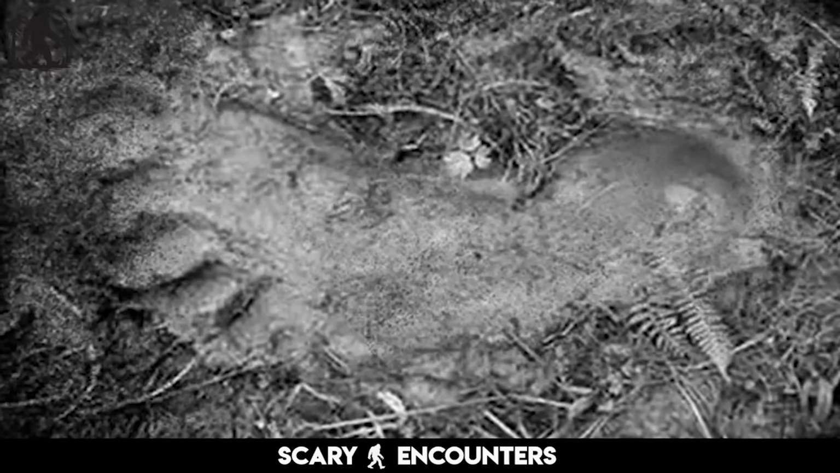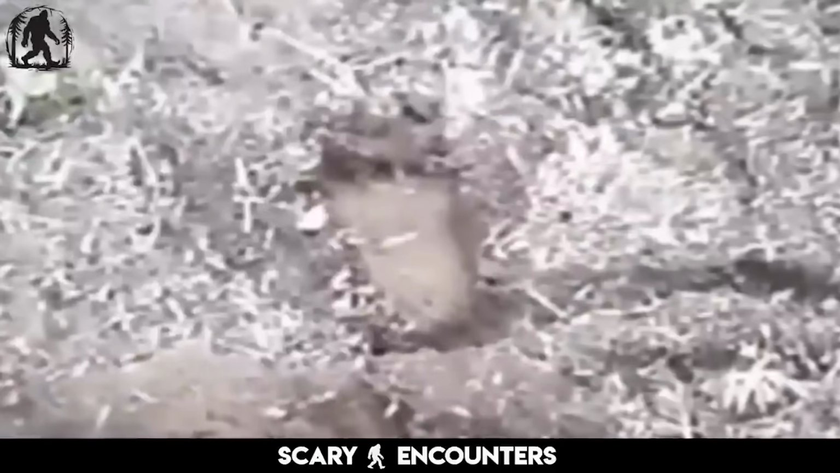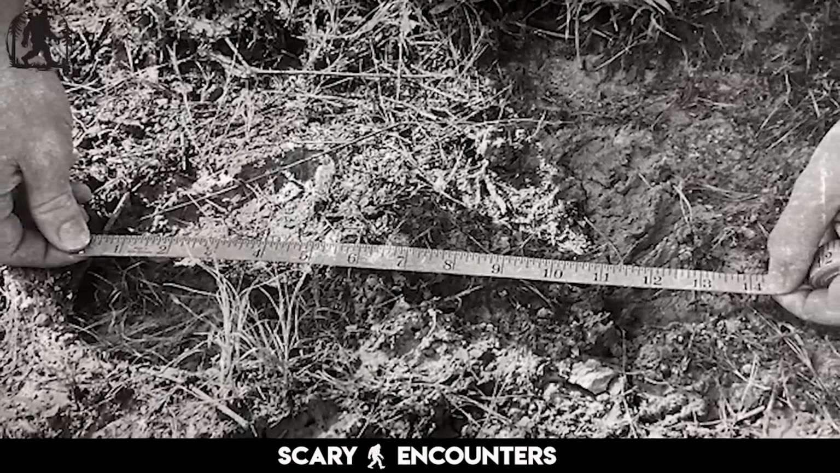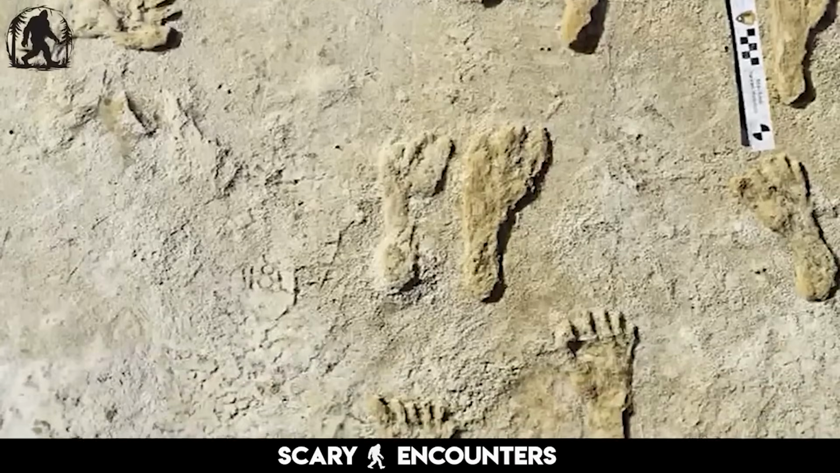Even more perplexing was a partial footprint. Only the front half pressed into the ground, the heel lifted mid-stride. If it were made by a rigid fake foot, the entire sole would have made contact. Instead, it moved as a real foot would, shifting weight from front to back, bending in a way that suggested something alive had left it behind.